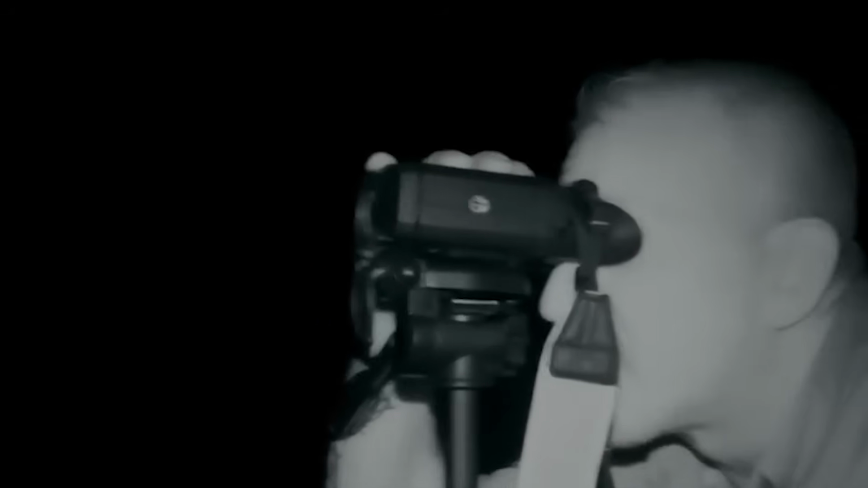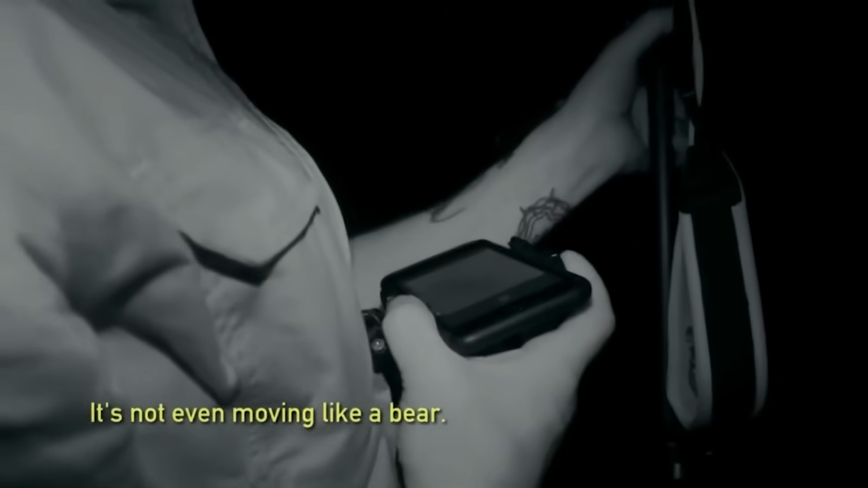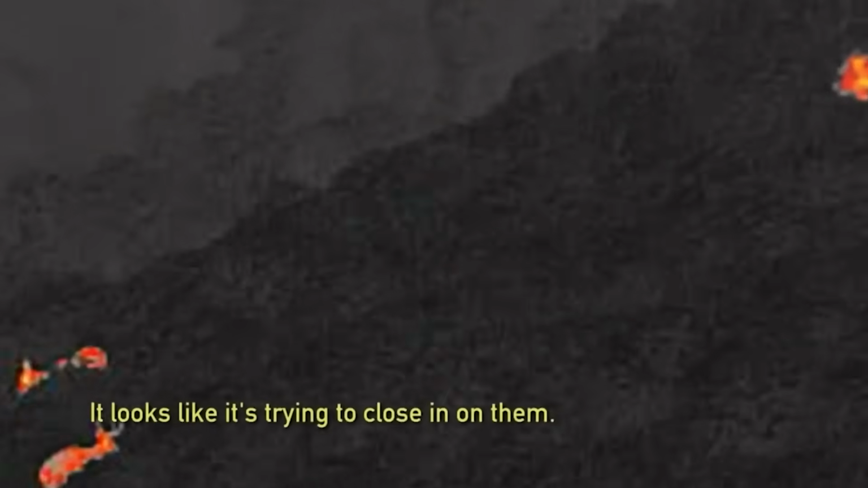screen shifts. Without warning, something much larger appears on the thermal display. A figure materializes in the distance, standing out against the cool background of the forest, like a beacon. The size of the figure is immediately apparent. It's far bigger than any of the creatures the team has seen before. Is it a bear? No, it's not a bear. It's not even moving like a bear. It looks like it's trying to close in on them.